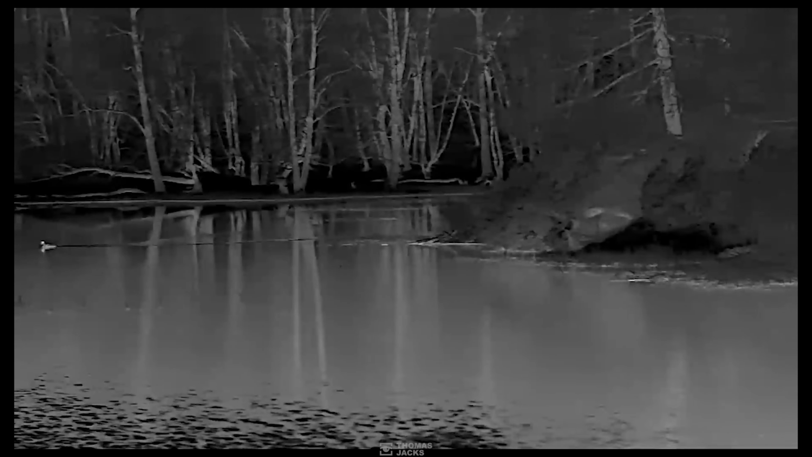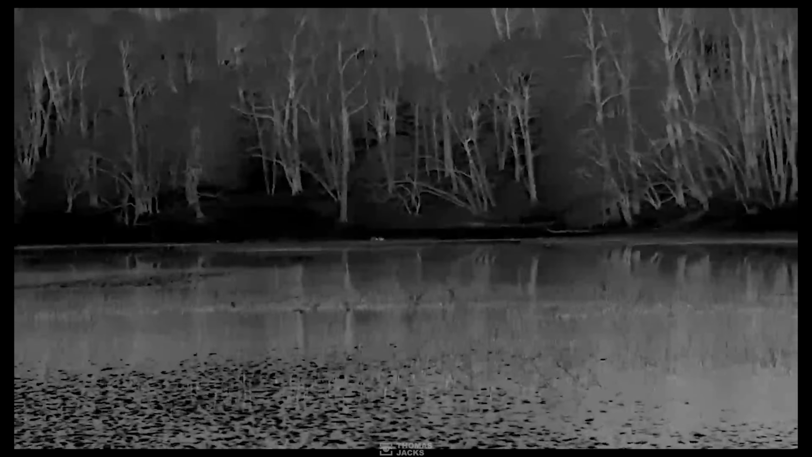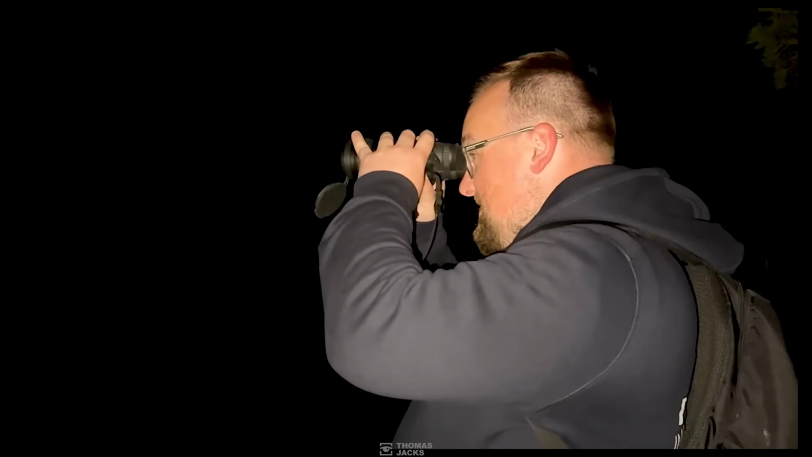And we're back again trying to locate some beavers. We went later this time, after dark, thermal in hand to survey this loch. Starting from the beaver's lodge, I worked from right to left. There were some ducks out in the middle, but as I kept going further, I noticed some heat in the distance at the water's edge. I zoomed in 10 times trying to work out what it was.